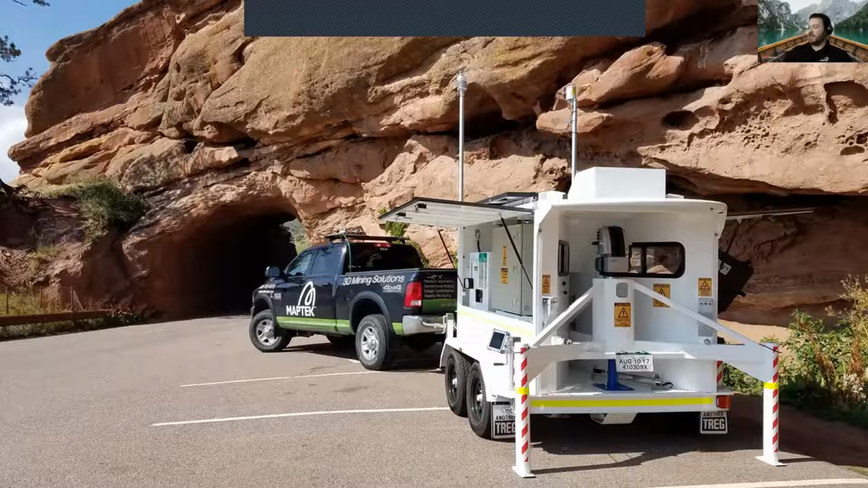But I just wanted to give you a visual image of what a slope deformation monitoring system using LiDAR would look like. So this one has a generator, a battery bank set up, solar panels, and a weather station, all of that kind of inbuilt. It really is a completely self-contained monitoring system.